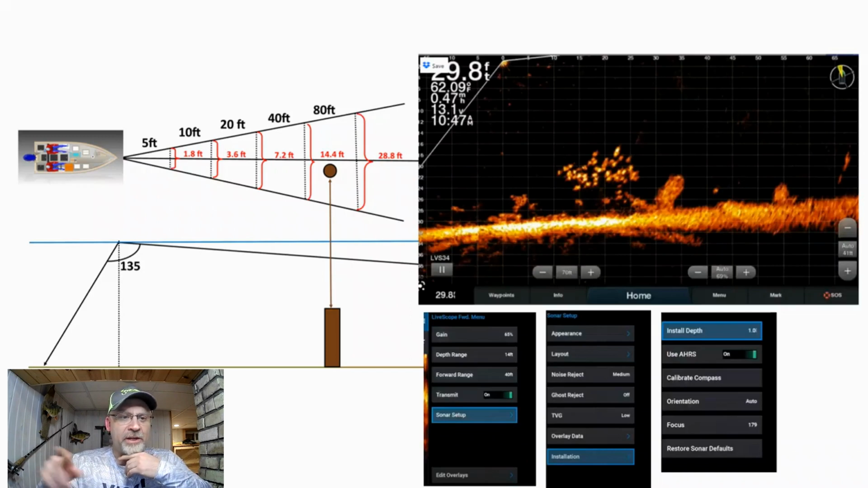But know that you can make adjustments with your cast either side of that center line, and you'll see your lure come into view. And then lastly, get the setting correct on your install depth, and you'll see your lure the second it hits the water. You'll see fish up near the surface. You'll have a better chance at catching your lure and seeing everything that's out in front of you better. So those tips and tricks, I think, will help.